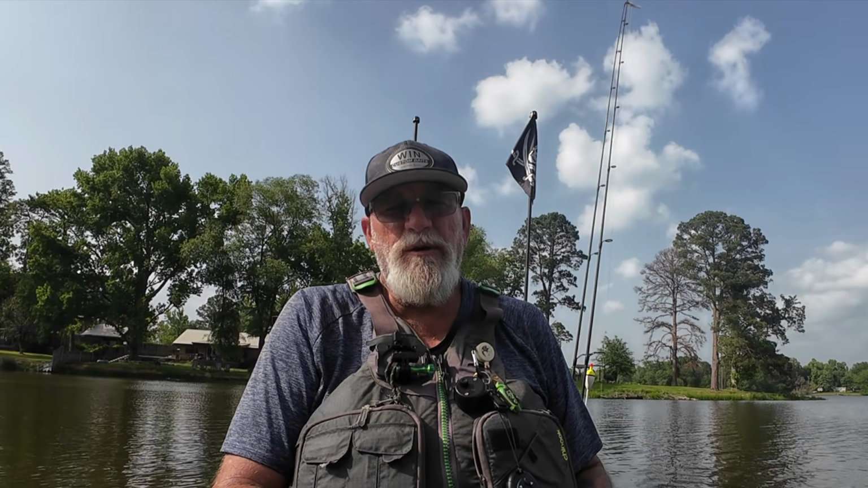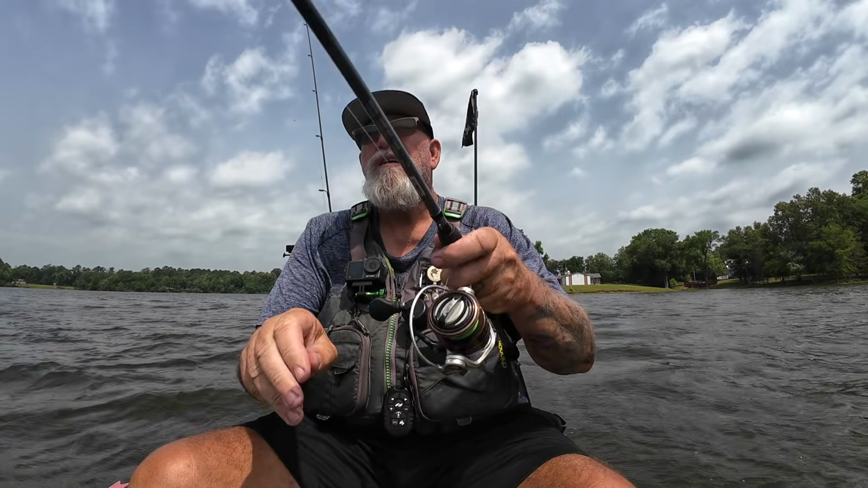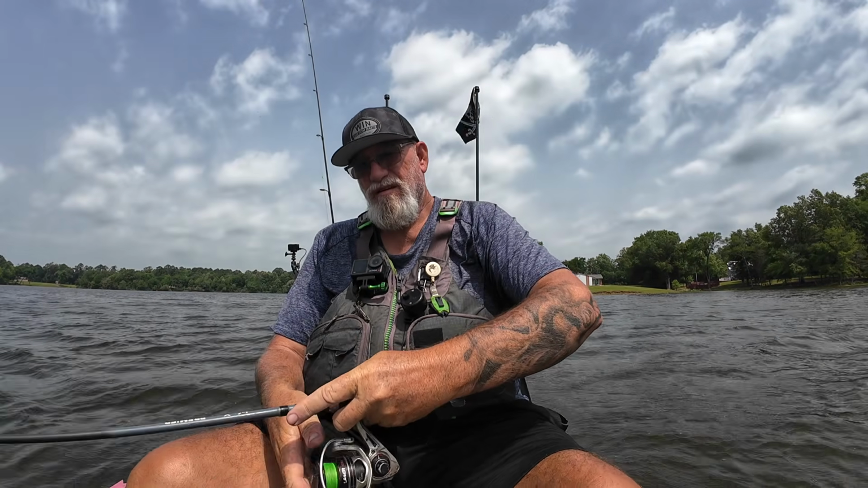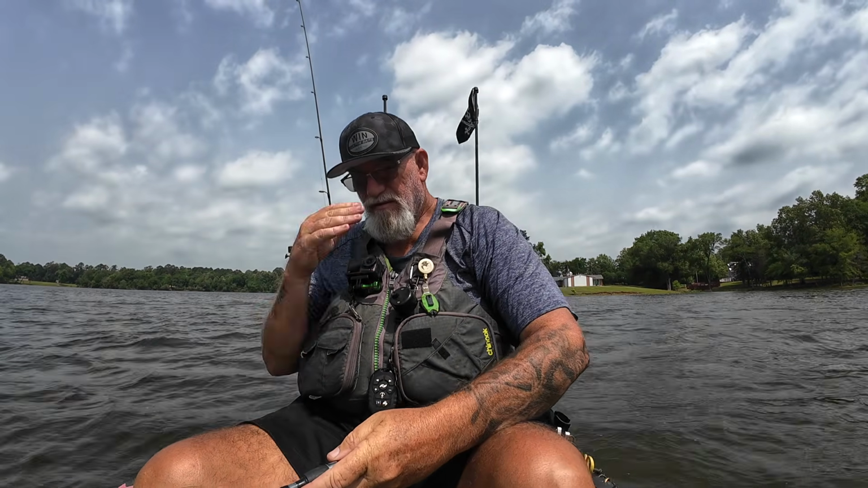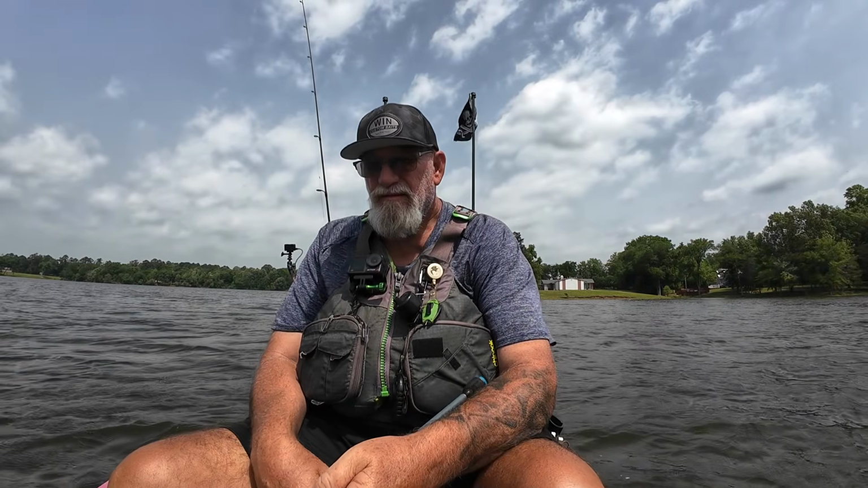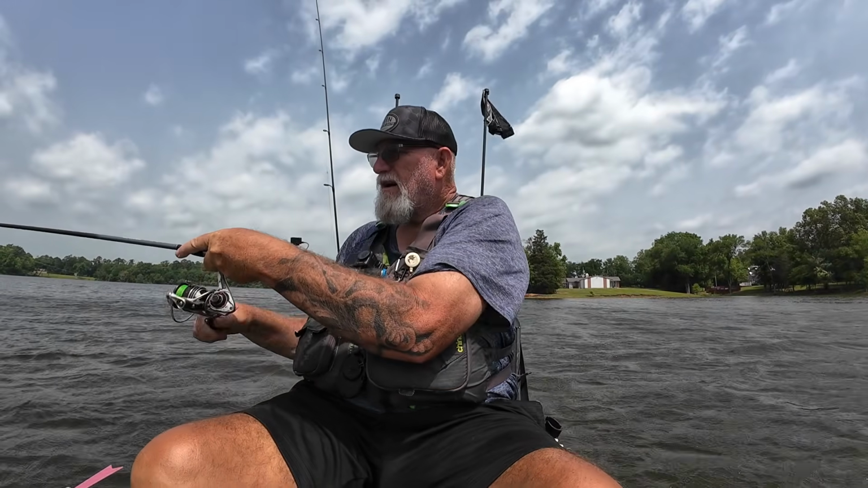I'm also experimenting with retrieve speed. Do they want it fast? Do they want it slow? Do they want it right even with them? Do they want it above them? So I'm doing lots of different retrieve speeds. I'm just trying something that'll trigger these fish, a slow and steady reel, or burning it through the group fast. And that blade, it's thumping and vibrating, and it makes it real easy for these fish to track it even from a distance.